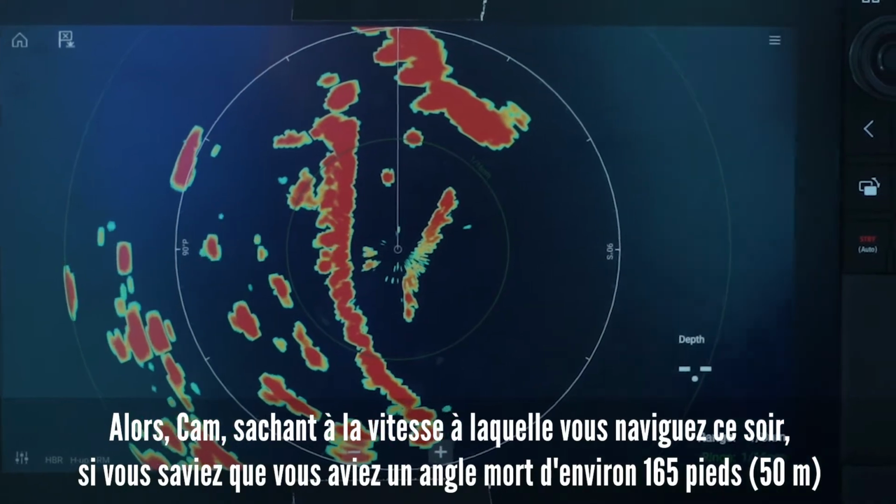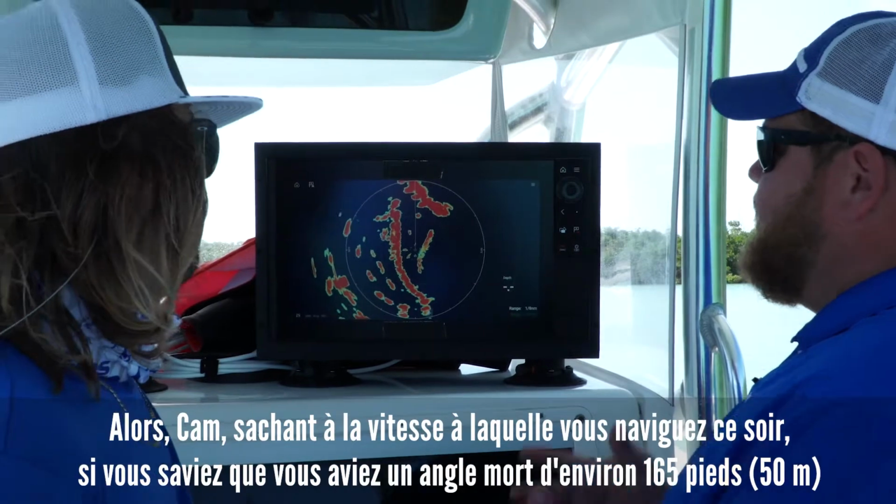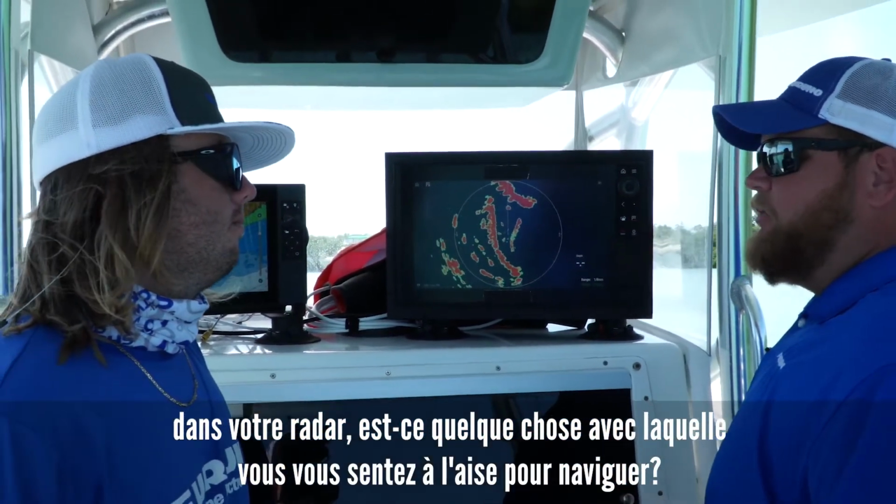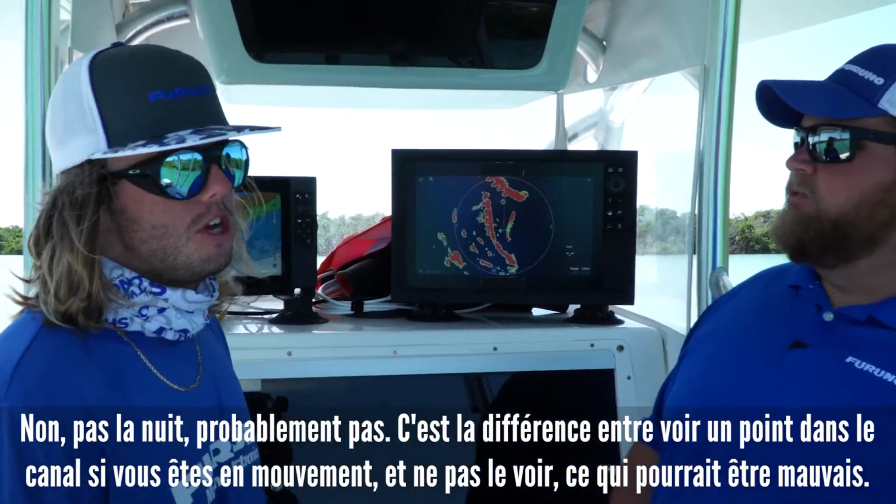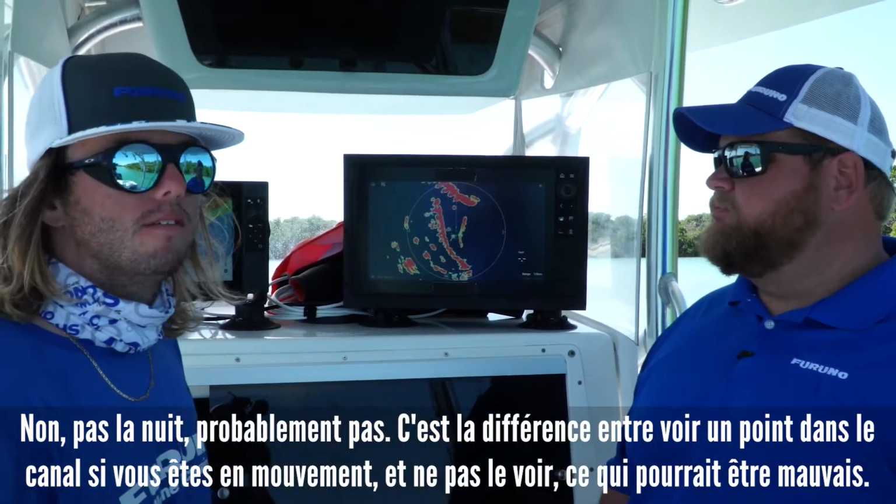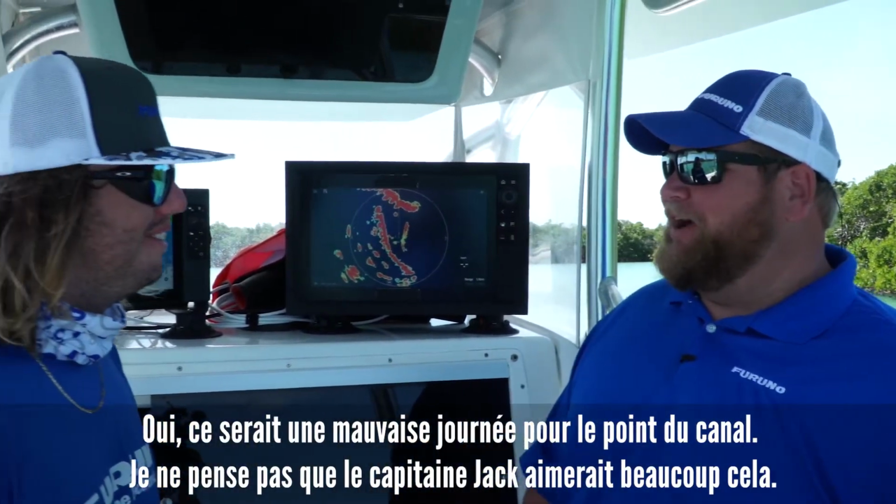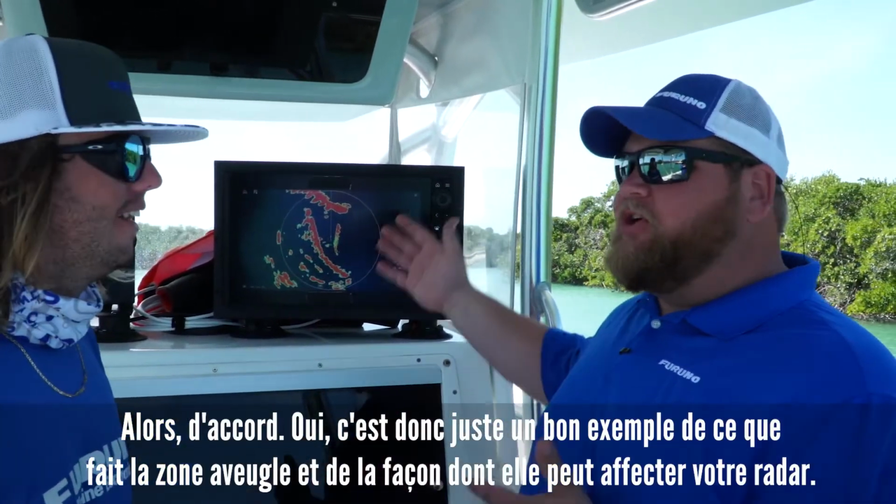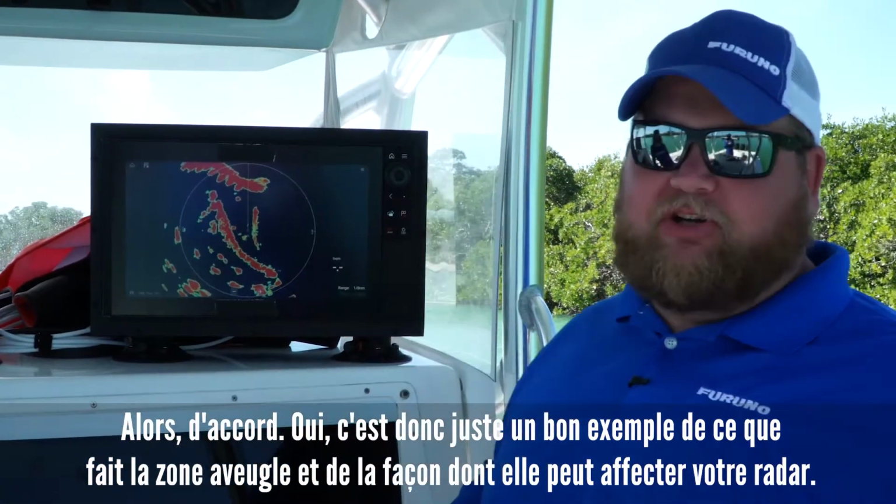So, Cam, as much as you run, and as much as you're running at night, if you knew you had about a 165-foot blind spot in your radar, is that something you feel comfortable navigating around with? Not at night. Definitely not. No, okay. That's the difference between seeing a channel marker if you're on plane, moving, and not seeing the channel marker, which could be bad. Yeah, that'd be a bad day. I don't think Captain Jack would like that phone call very much. I wouldn't enjoy that one at all. So this is definitely a good example of what the main bang does, and how it can affect your radar view.